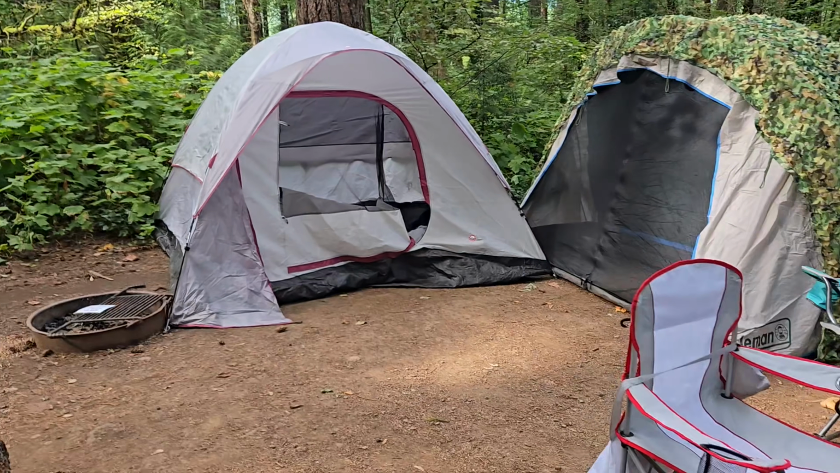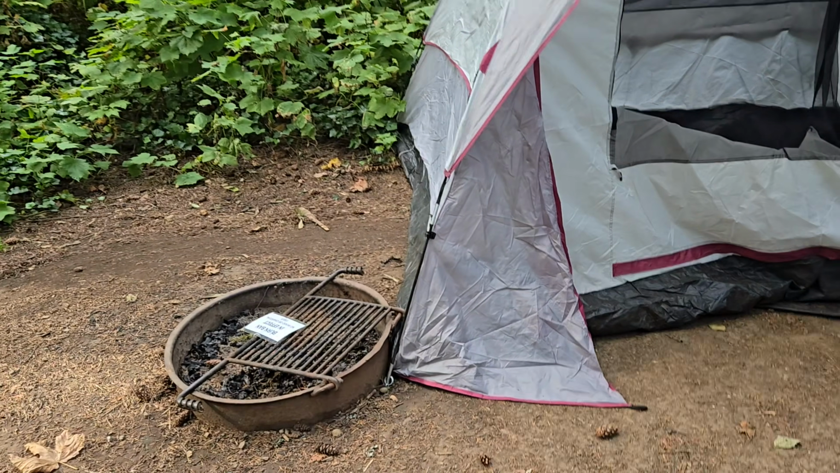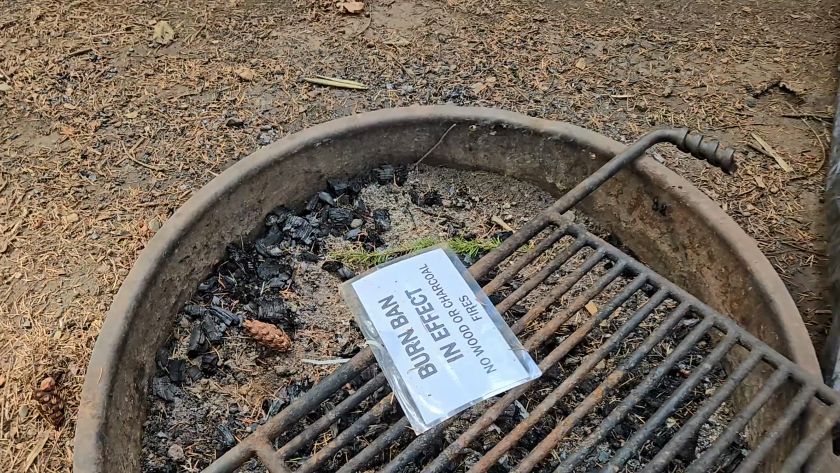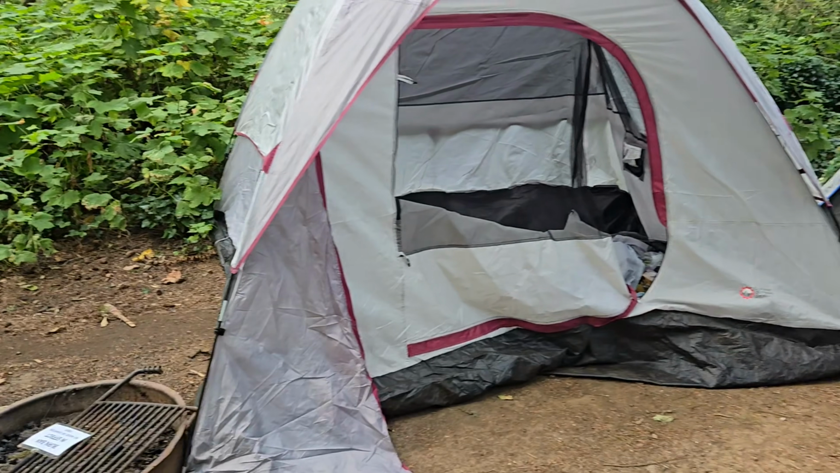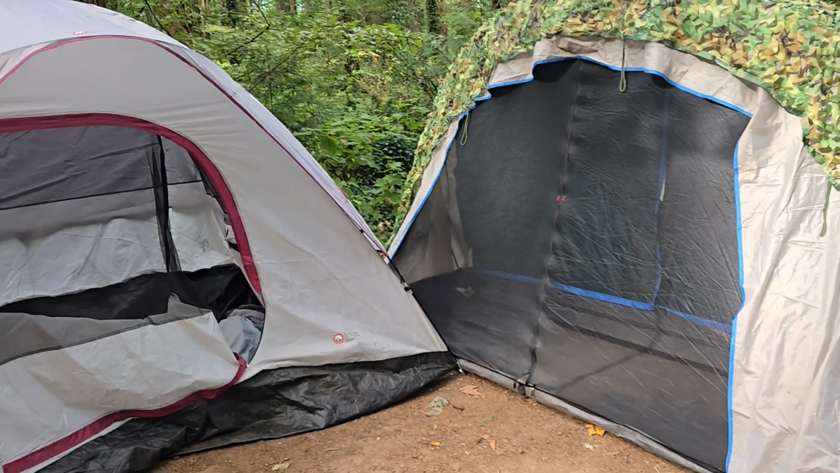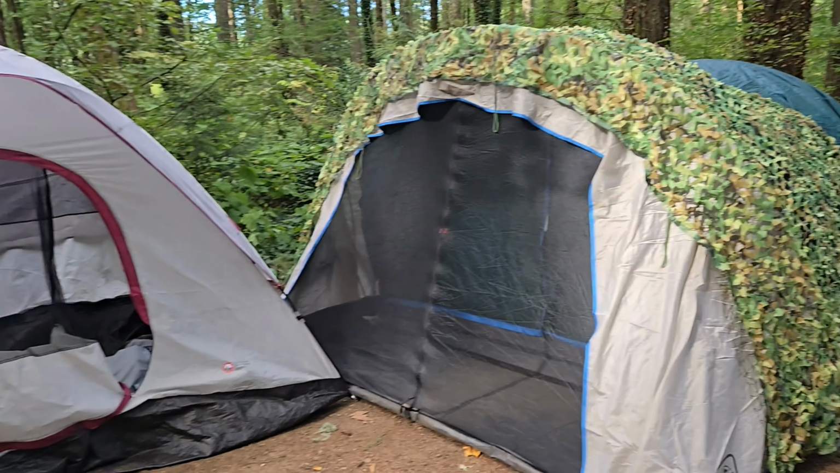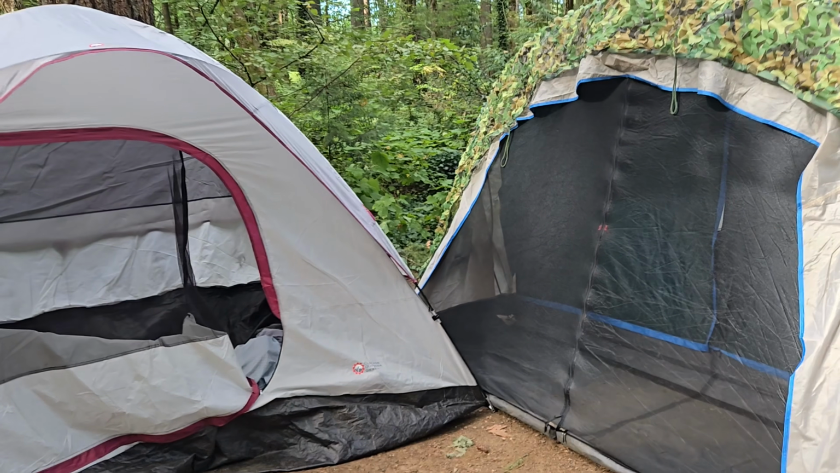Anyway, so there's the picnic table, the communal area. We got a couple of tents. There's the fire pit, but you notice the fire pit is really close to the tent. That's because a burn ban is in effect, so we're not doing any fires. That's why the tent is so close. We got them really close together here. We're gonna see what happens with the tents close together this time.